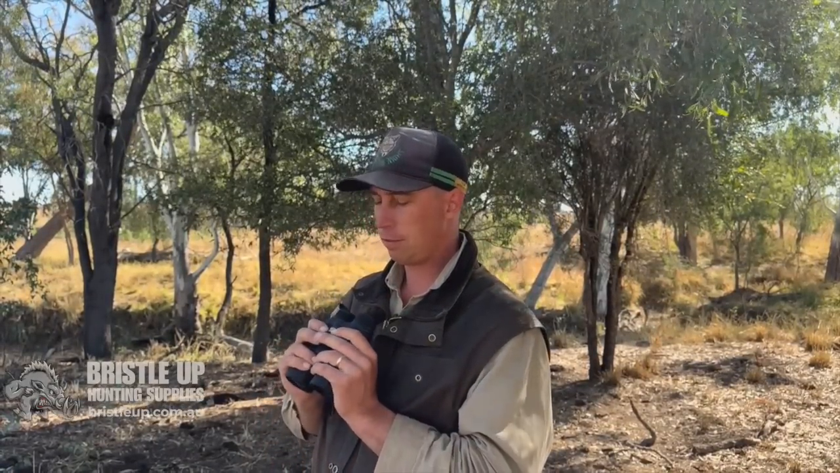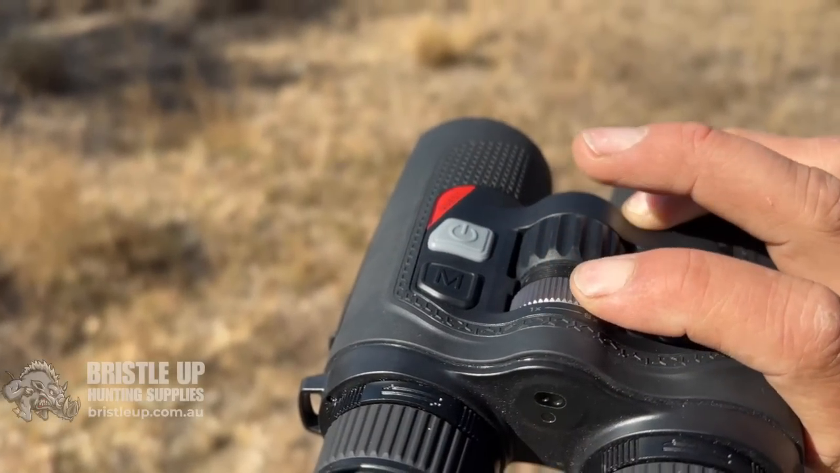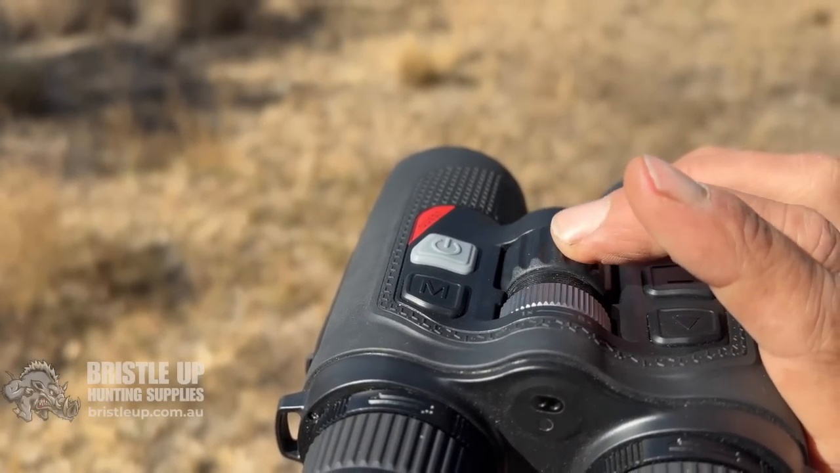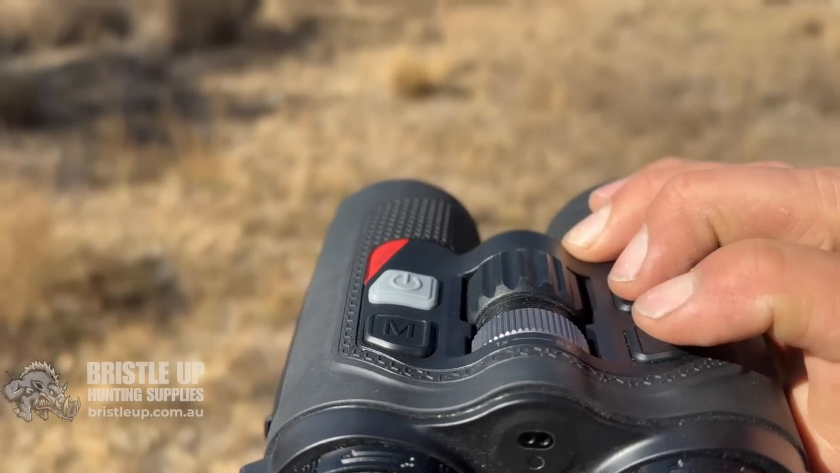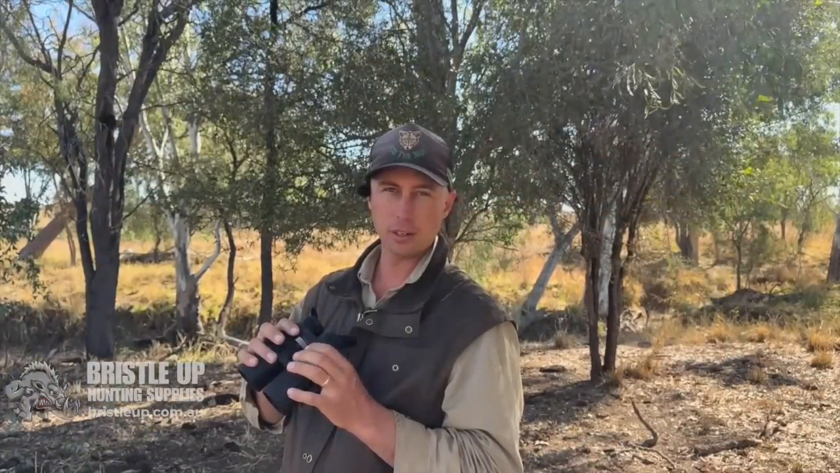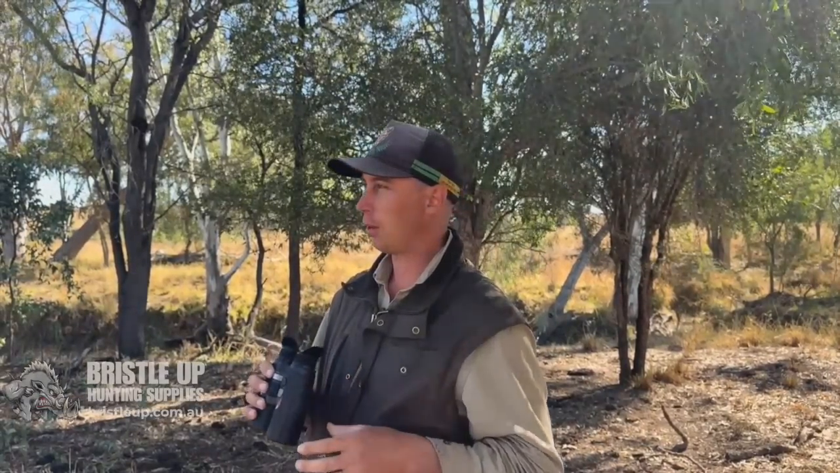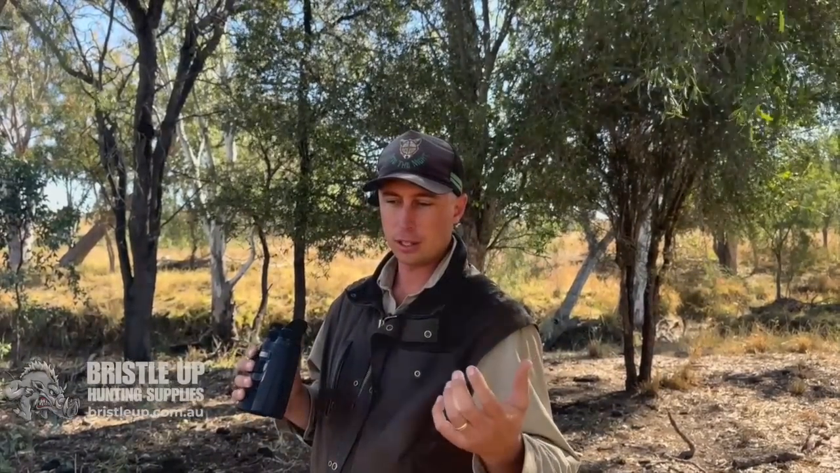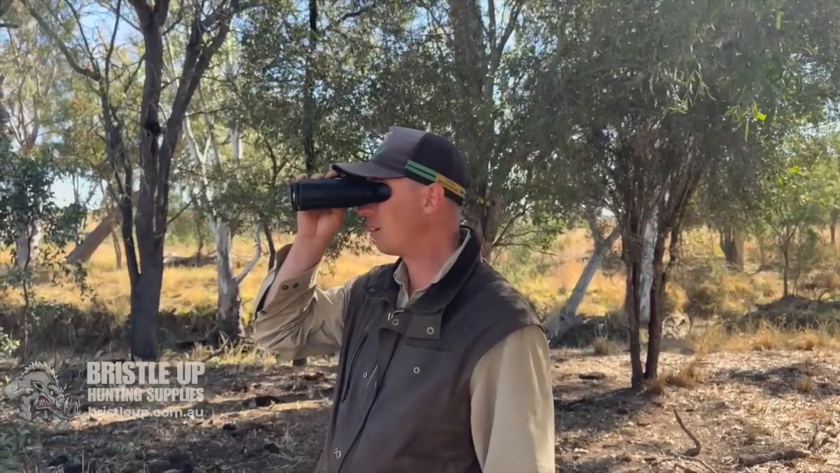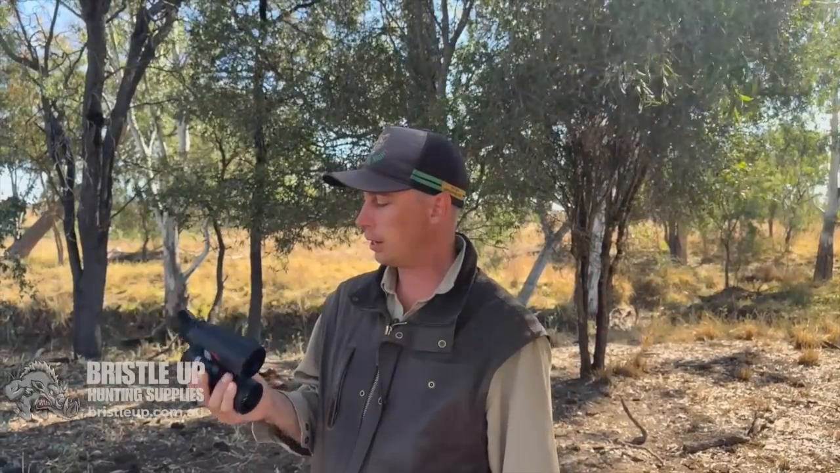But they sit really nicely in your hand. If you do want to use them one-handed, you've got the zoom and the focus and your record and your rangefinder and everything. It's all on that one side. If you do want to change settings, you do have to bring your hand up and the other way. But if you're holding some gear in the other hand and you're walking along, you can still put them up to your eyes and use them, and you've got pretty well most of the functions available with one hand.